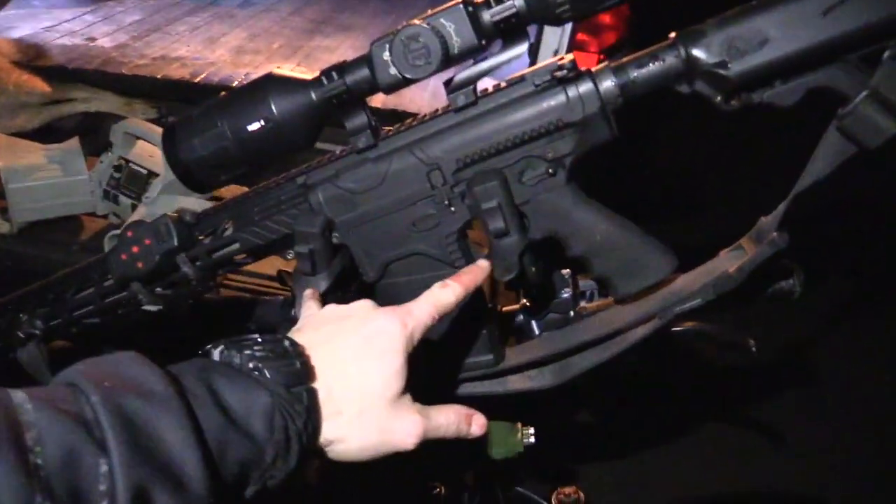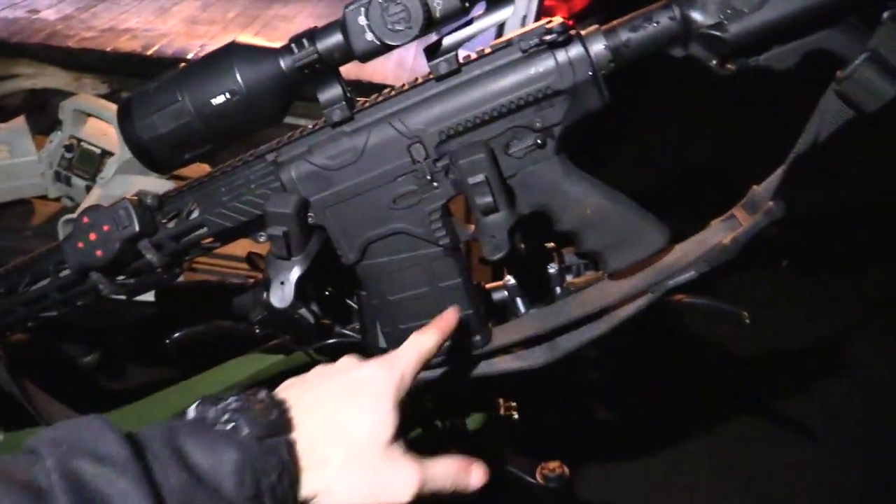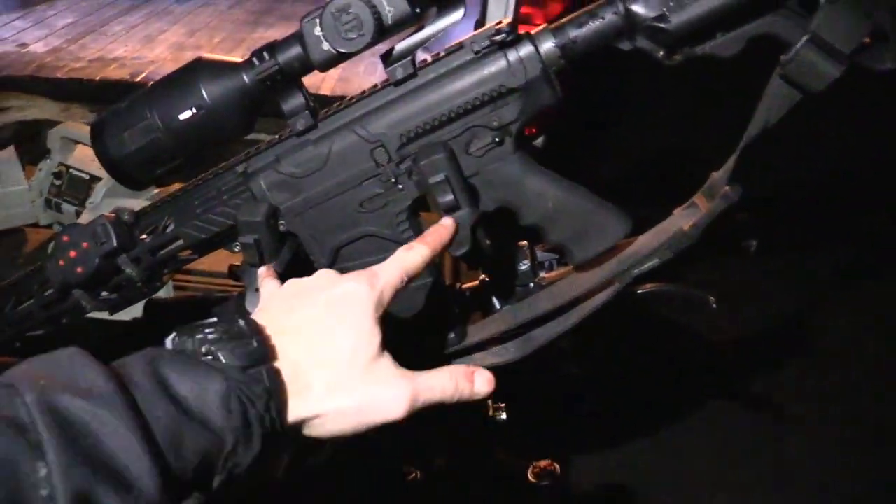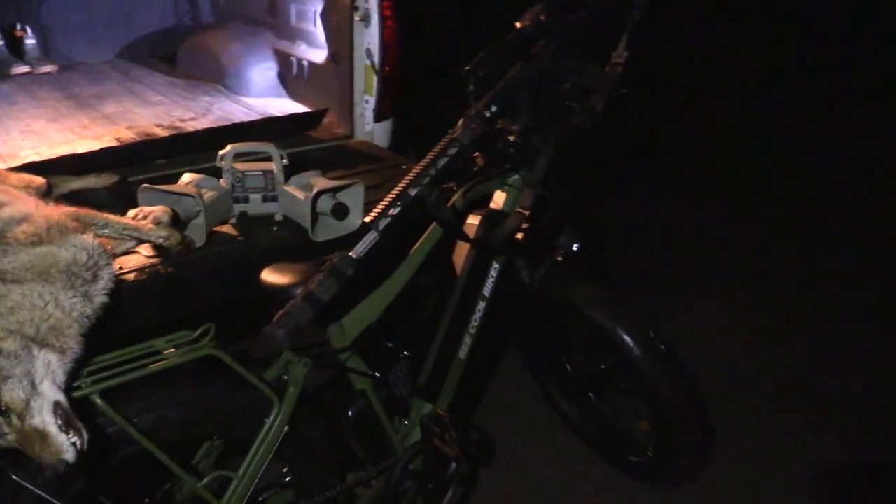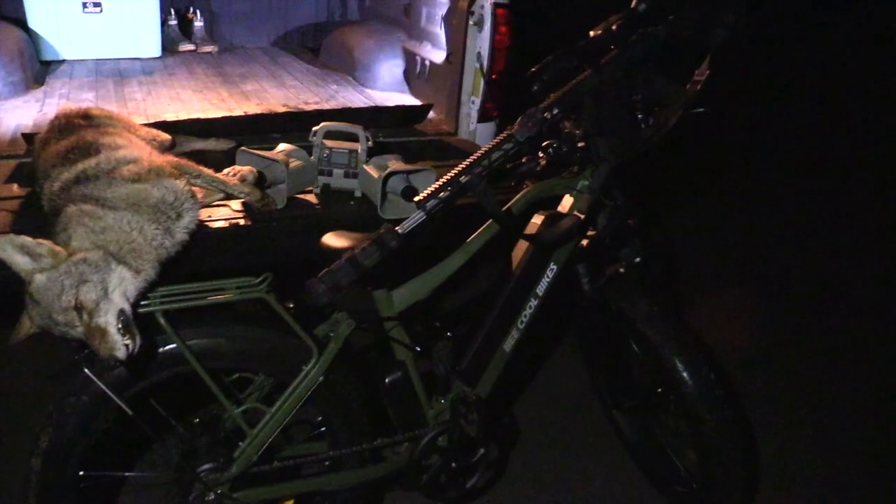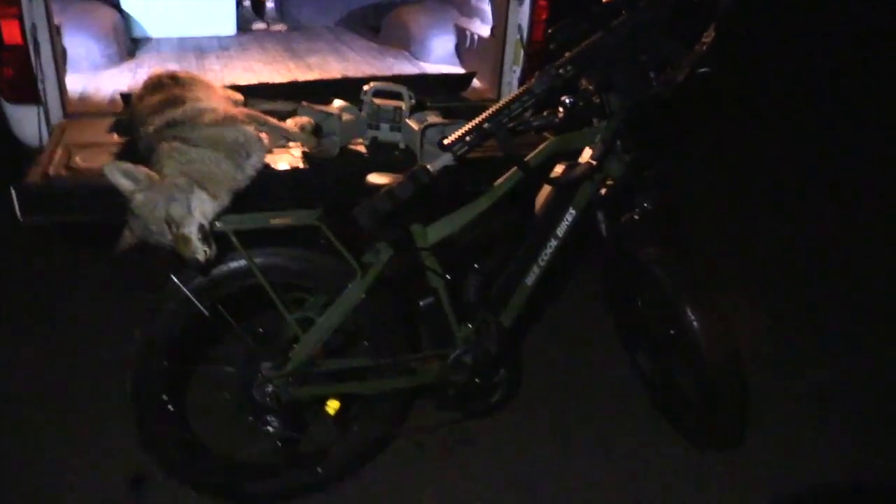The gun rack that I put on this Be Cool bike, I don't know if it's going to work or not because they're too close together. I don't really have enough room to really spread these out, but it's holding that Rock River Arms 243 pretty decent. I think I would much rather have that gun around on my shoulder versus in that gun rack, but maybe with a shotgun or something that's a little bit lighter and definitely a little bit shorter, I think that thing would work out really good.